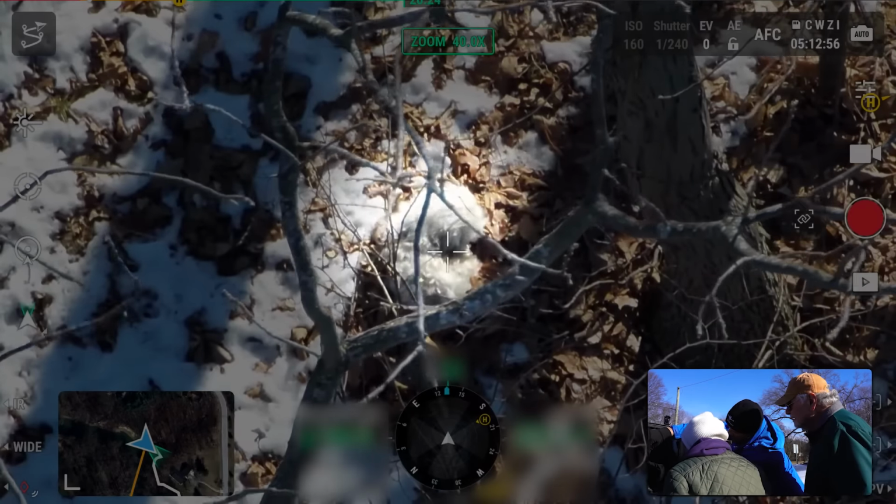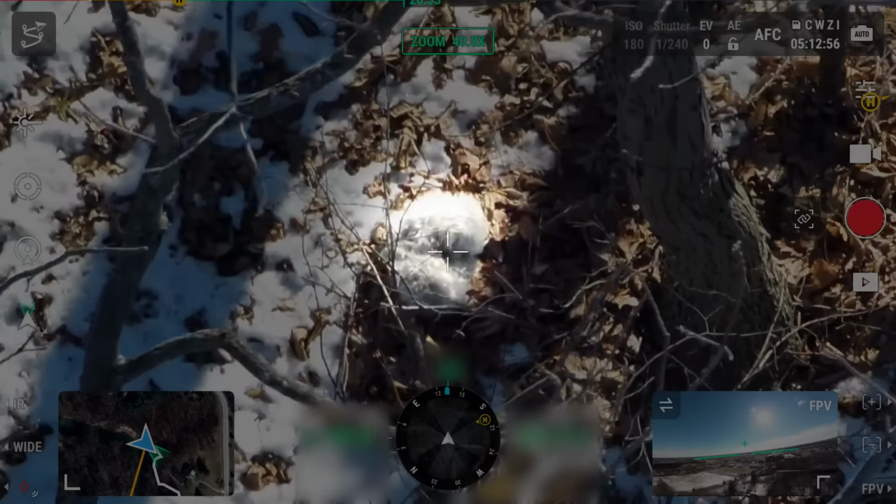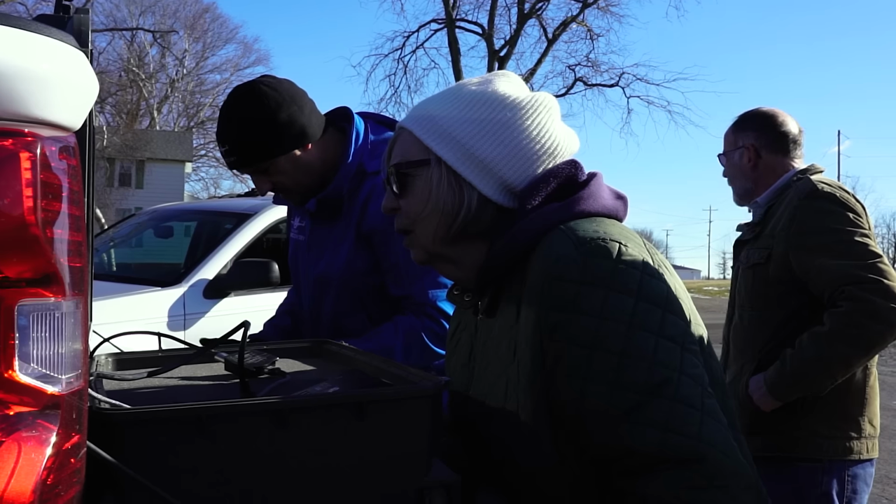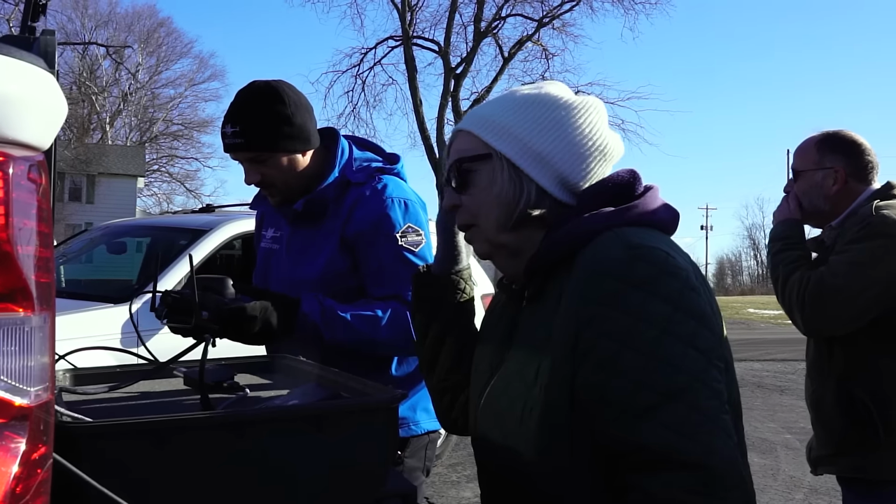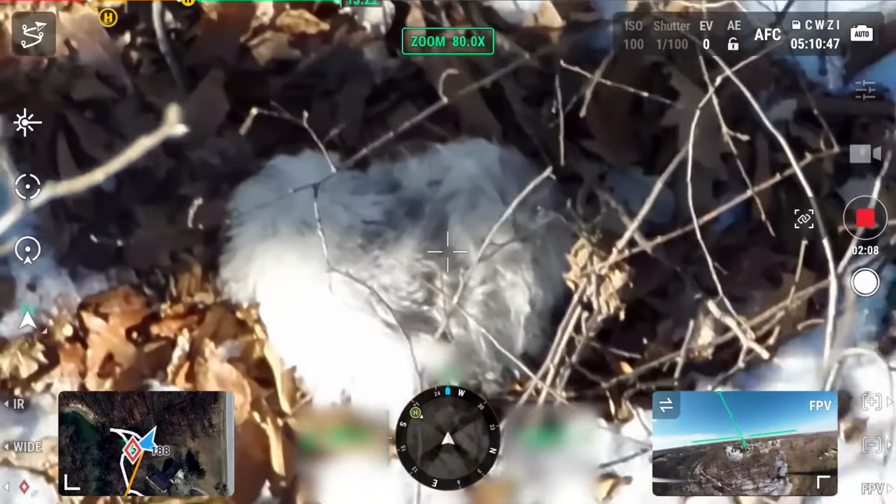She's about right there. Our thermal drone picked up a small heat signature near a house by the river. There she was, huddled and cautious, likely in full survival mode. Let me get around. Yeah, that's the thing I'm a little worried about, is how are we going to actually get her? I thought about getting one of those net guns, especially for a small dog like this.